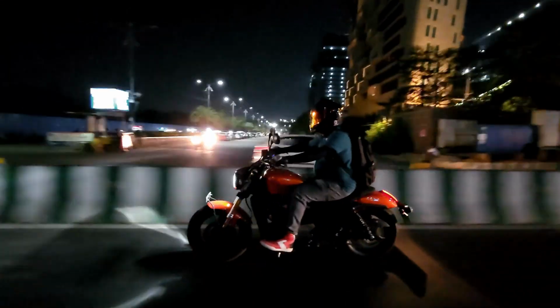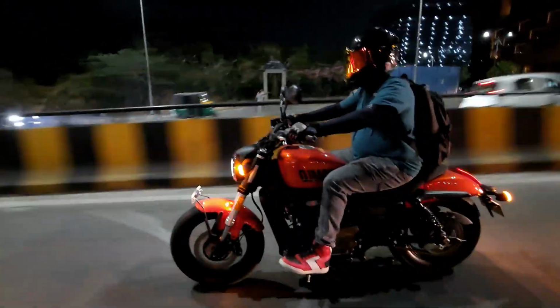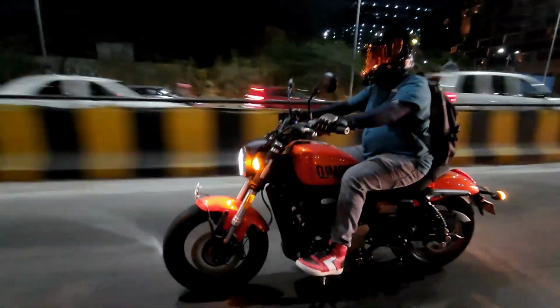Overall, as I told you, the design looks good. Both of these motorcycles look absolutely stunning, very well built, and the fatter tires.